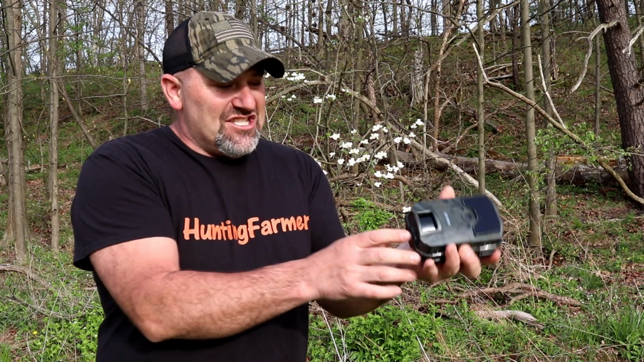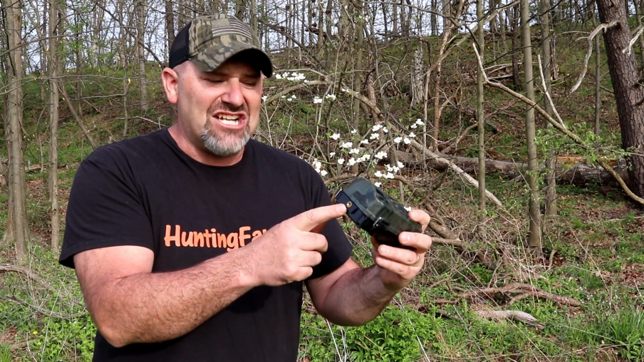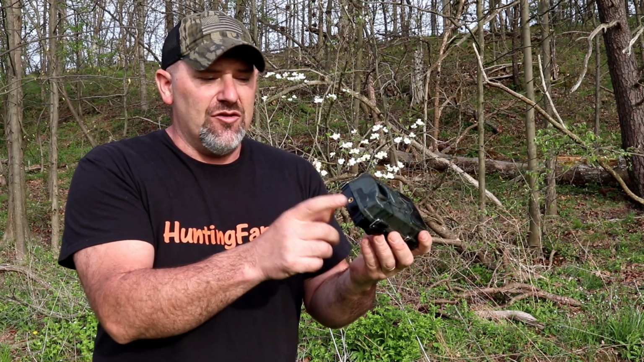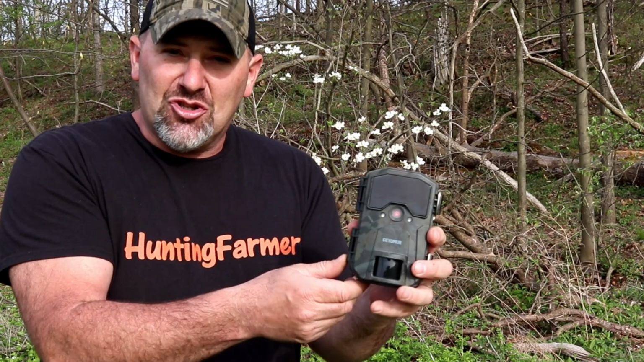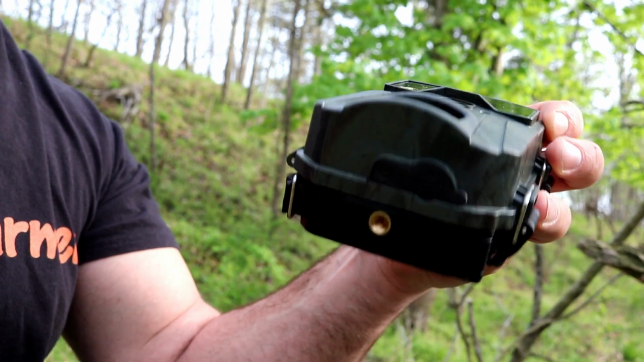A little bit of a negative or a con to that design is the battery compartment. The battery compartment is actually integrated with the 1/4-20 mount, and so if you're going to use that accessory mount and put it on a tripod or some other type of mount, your battery tray is connected to that. It makes it that you almost have to remove this trail camera in order to change the batteries.